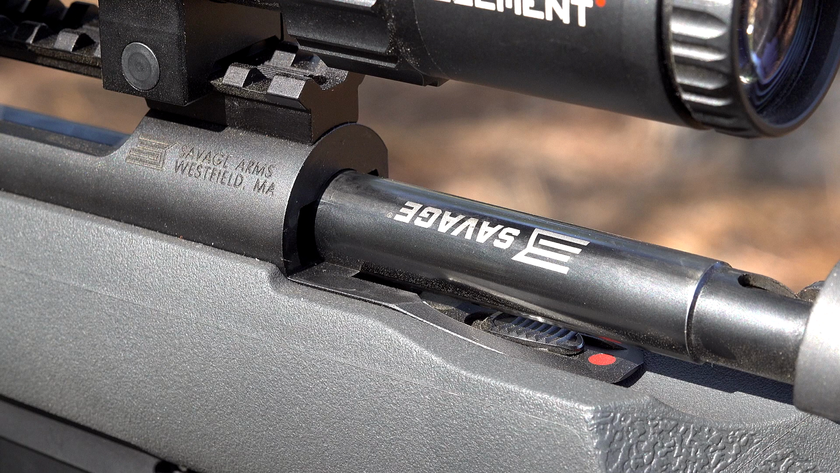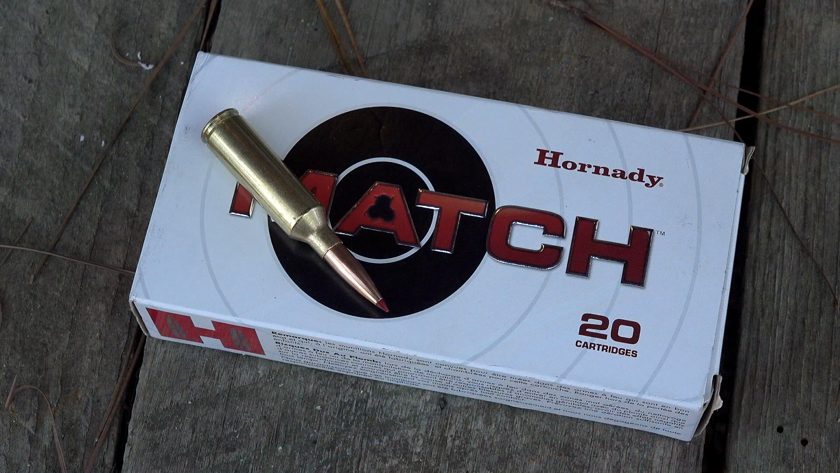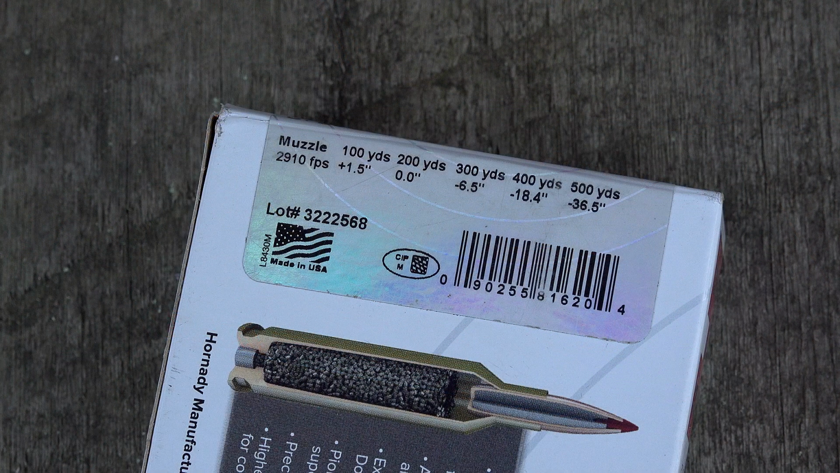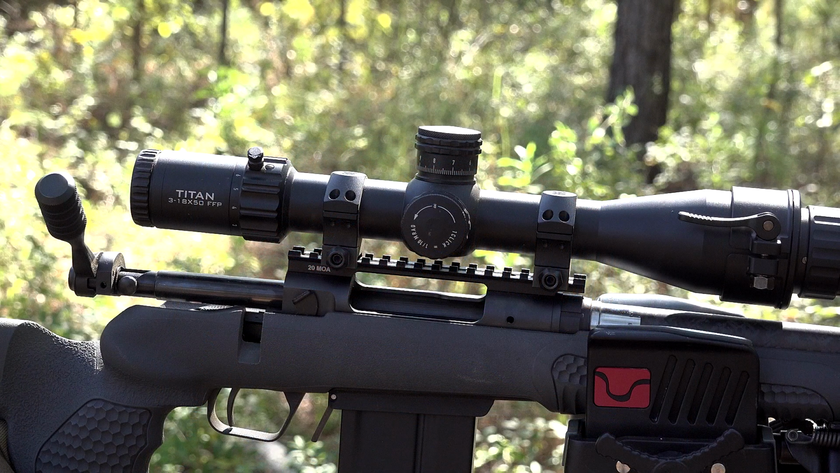What we're using as well is the Savage 10 Tactical Carbon in 6.5 PRC in 1:8 twist. We're using the Hornady Match ammunition in 147 grains, which is so dead accurate. We've seen that time and time again. That projectile is awesome. The optic we're using is the Element Titan 3-18x50.